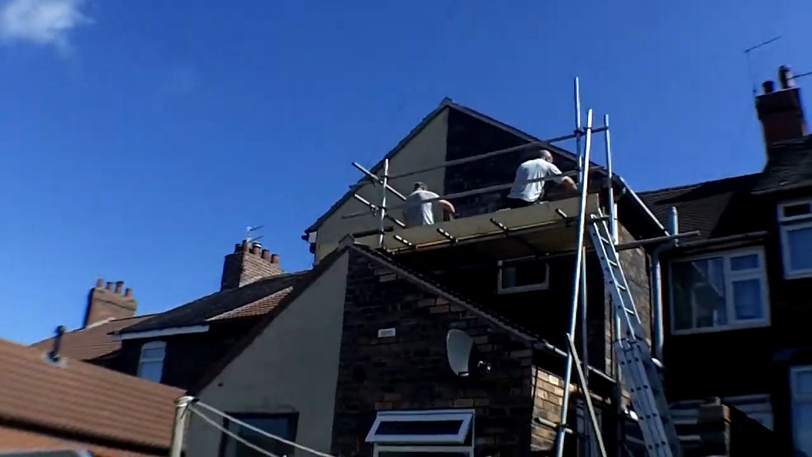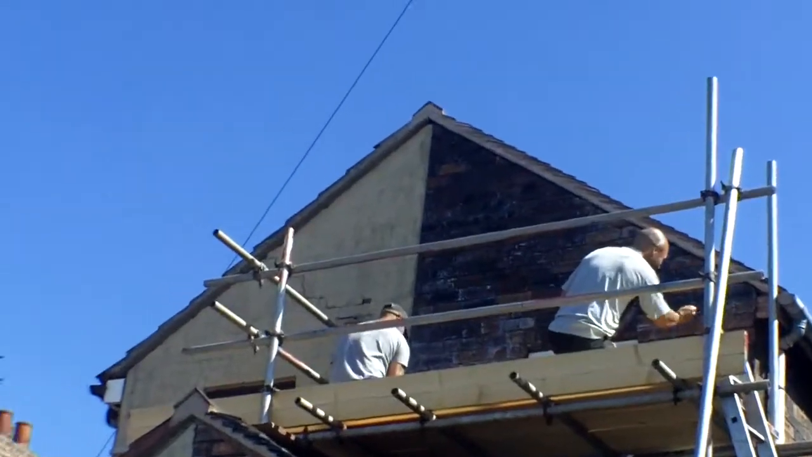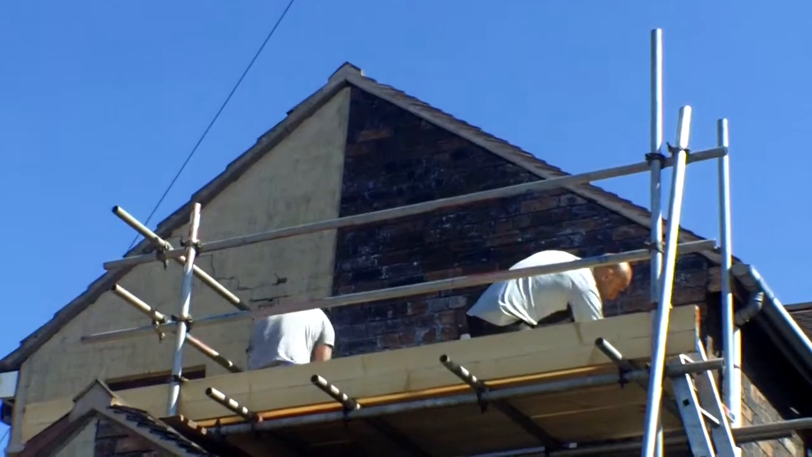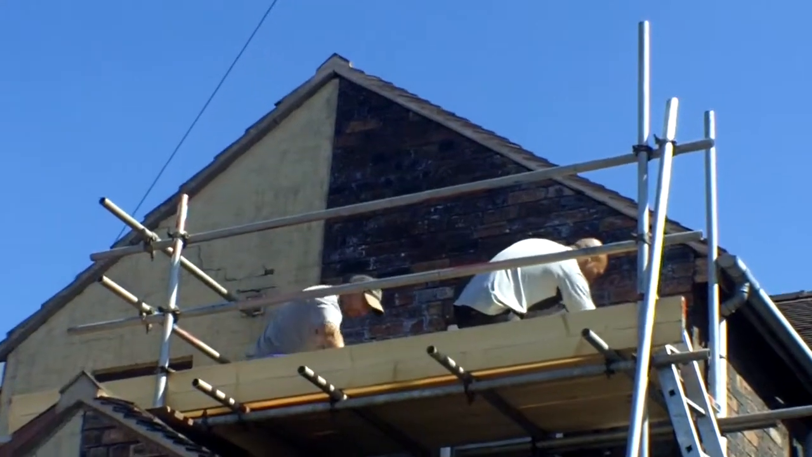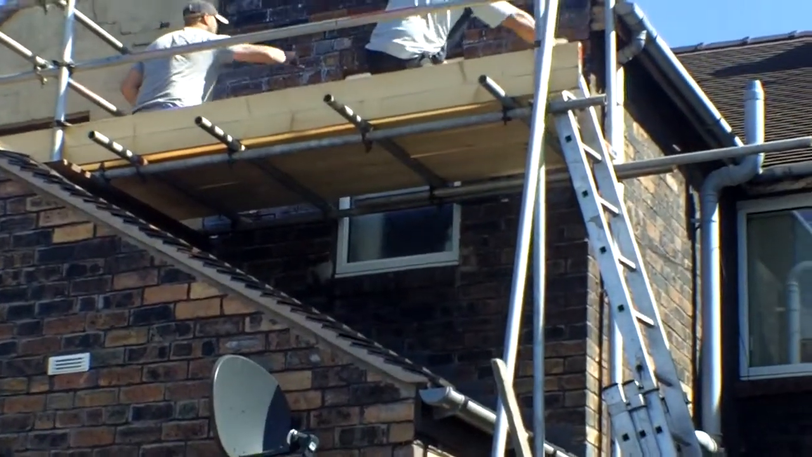21st of May 2014. We're back at the subject property where they're applying the Storm Guard cream to the gable end. So I'm just going to whiz the camera around so we can see what they're doing. And they've done most of it, to be honest. It's just the bottom bits, so that's what they're going to be doing next. So let's have a quick whiz around. Don't know if you can see it from there. If you can tell, it's got a bit of a whitish covering. That dries clear, and they've just got to do that area there and the area under the window.